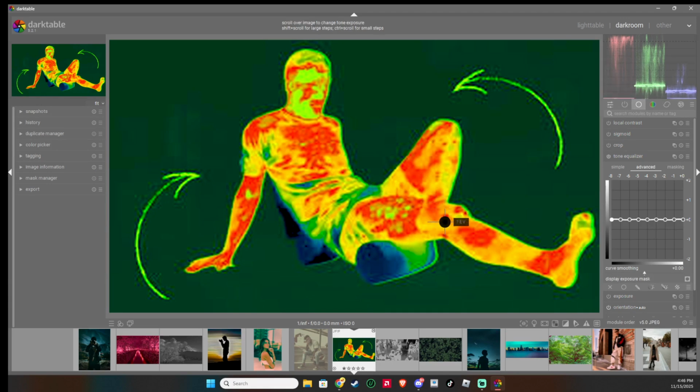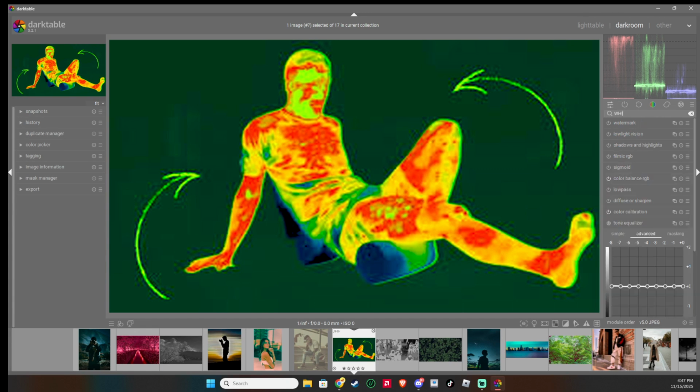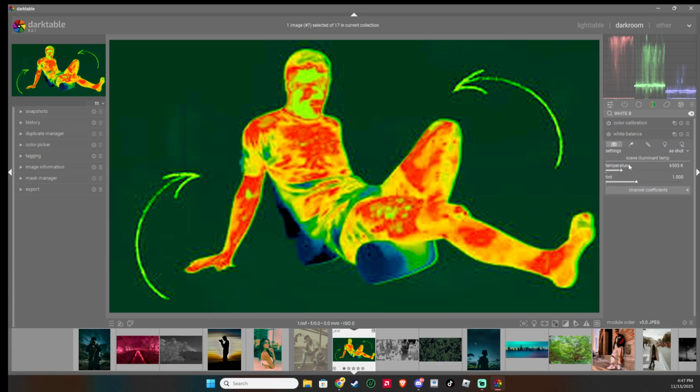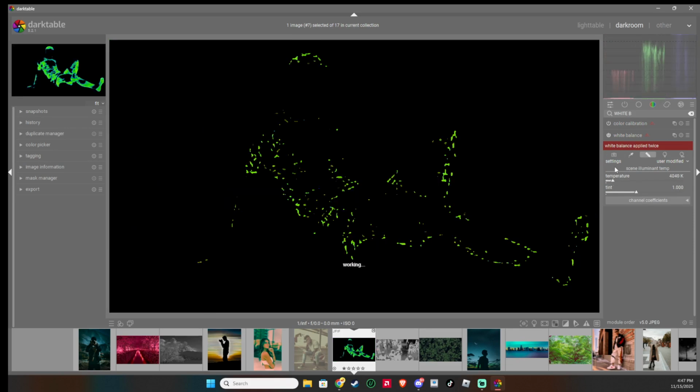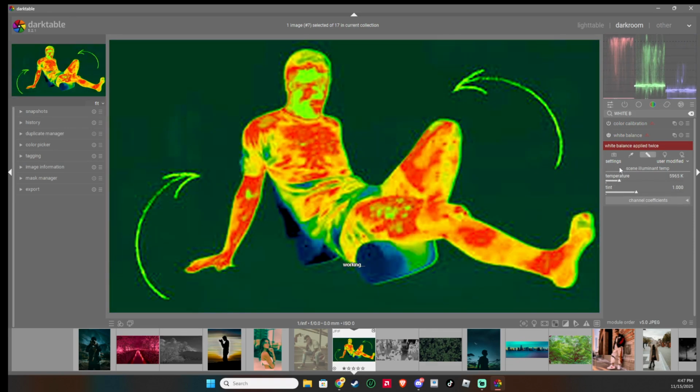Once you have your image open, direct your attention to the right panel and activate the white balance module. This is a crucial tool, as it helps you correct the color hues that infrared photography can sometimes exaggerate. When you activate this module, you're essentially giving yourself the ability to control these color balances, making sure they align with the aesthetics you are aiming for.